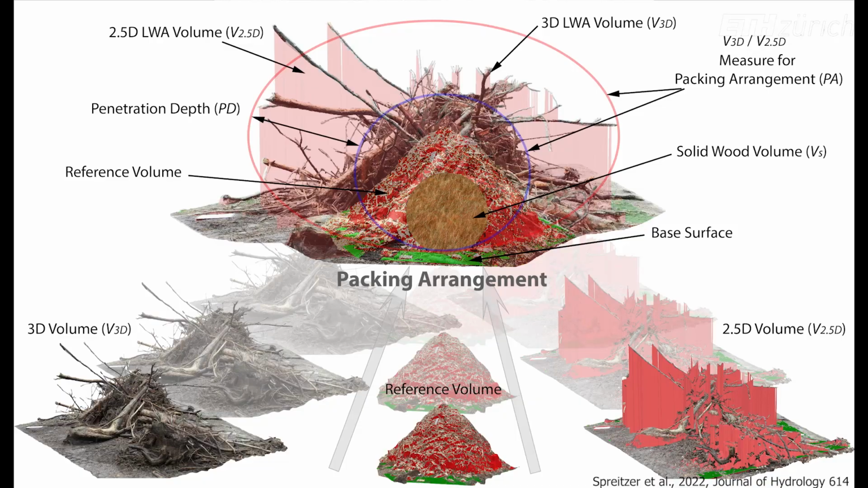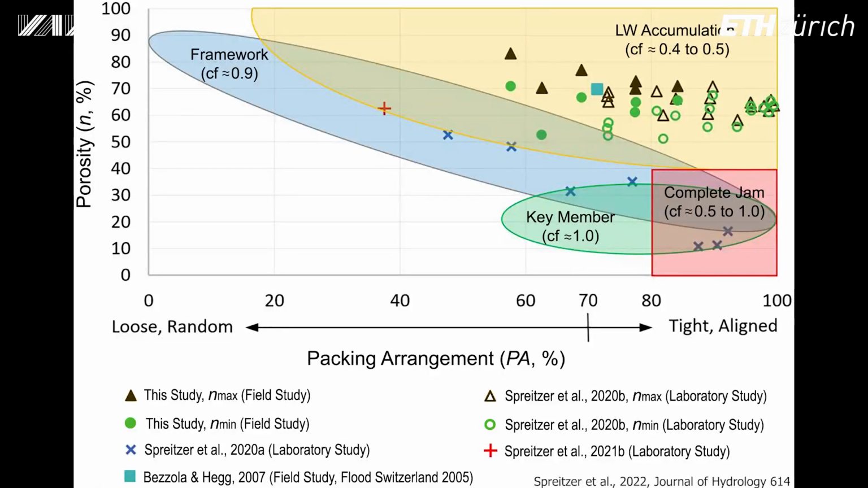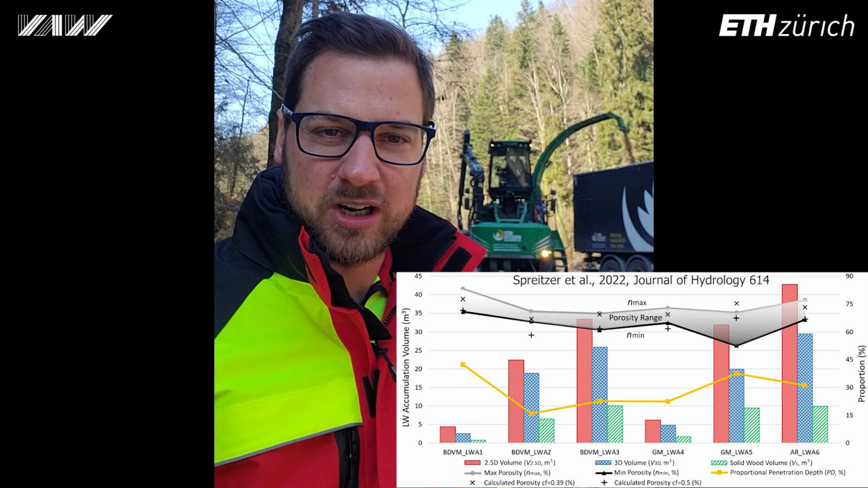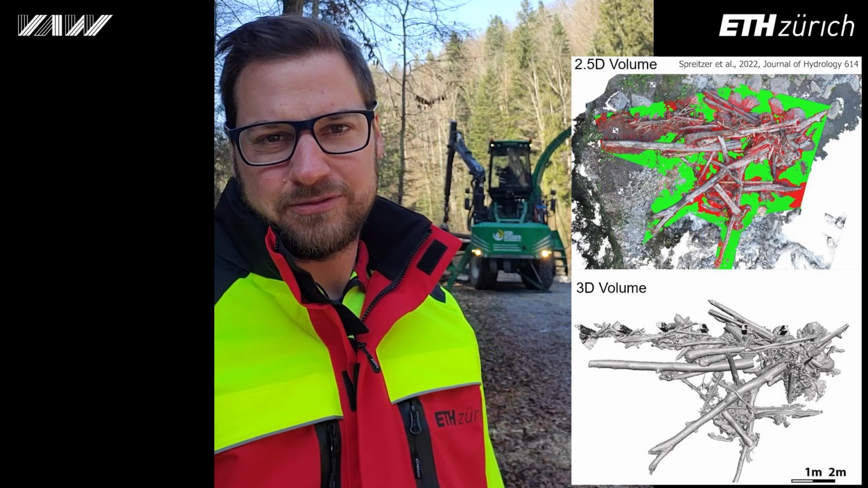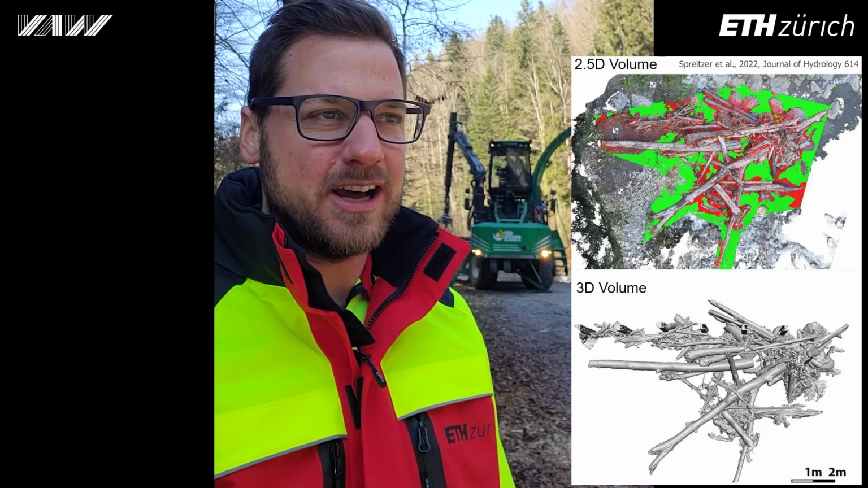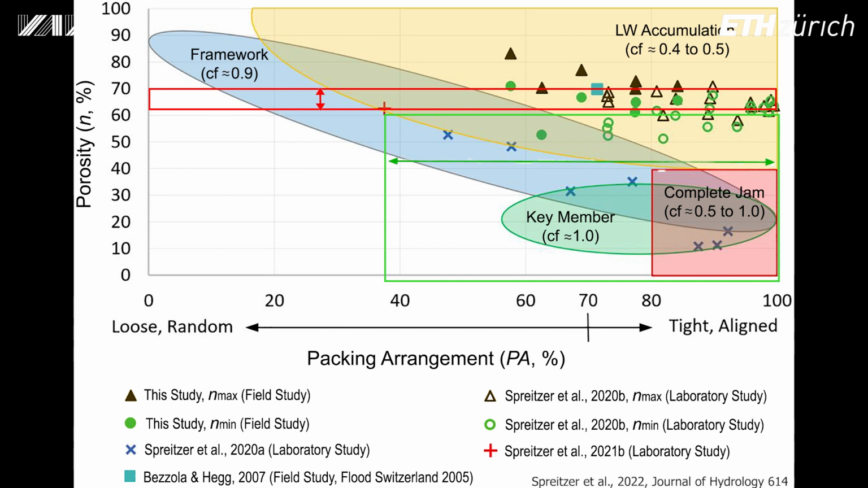However, it is important to note that the structural alignment of wood accumulations is also anticipated to show significant effects on flow hydraulics. For this reason, a new parameter, namely the backing arrangement, is introduced to provide information about the structural alignment on the basis of the gained volumetric measurements from the digital twin models. The backing arrangement parameter considers the ratio between 3D and 2.5D volume. As an example, framework deposits can show similar porosity parameters to large wood accumulations for significantly varying structural alignment, or backing arrangement parameters in turn.